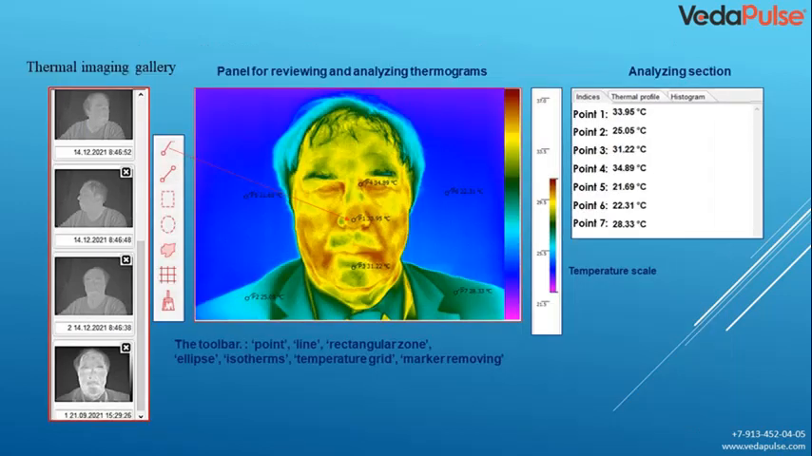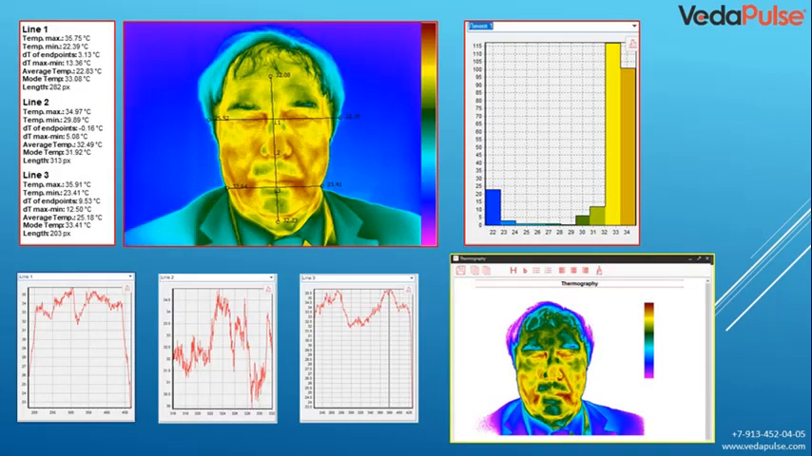Here on the left, for example, the thermal imaging gallery is already shown. The toolbar: with a point tool we can move, click on the button and see the temperature field at this point. Lines, rectangular zones, ellipses, isotherms, temperature grid, and a brush that removes markers. Here we have a temperature scale. This is necessary for analysis and diagnosis of diseases. And there are still more possibilities.